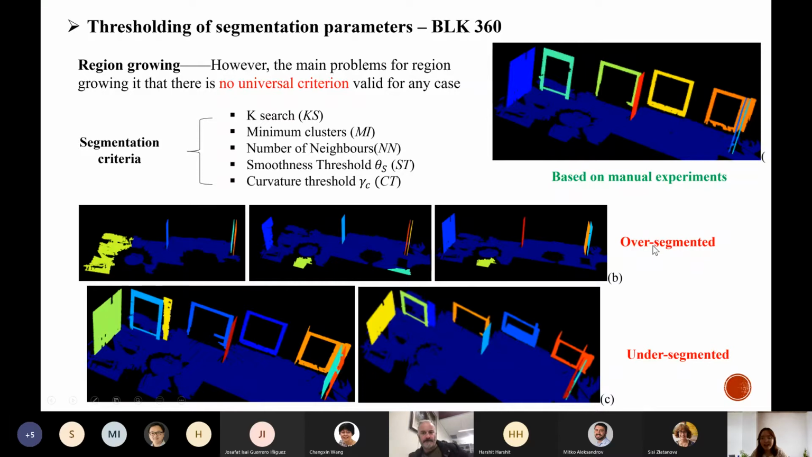There are two main problems that may occur in the segmentation process. If we can't set the threshold appropriately, then there will be an over-segmentation problem or an under-segmentation problem. So what we do is make sure that the segmentation result has no over-segmentation or under-segmentation problems.